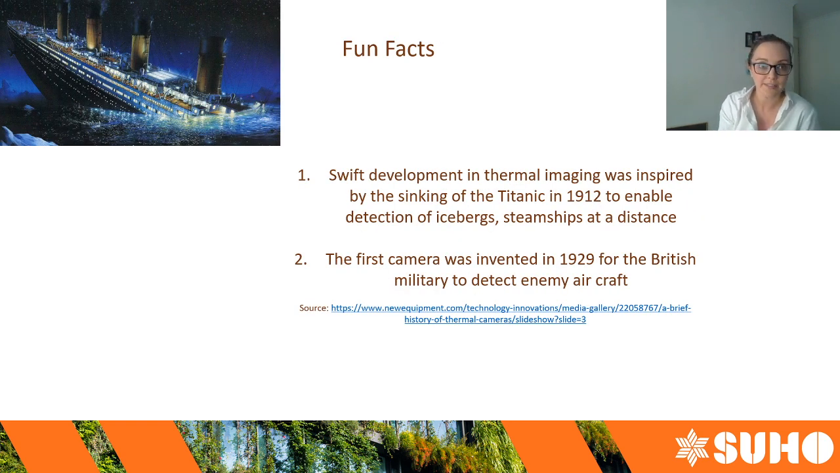So a fun fact, infrared technology or thermal imaging had its origins back in the late 1800s. But the sinking of the Titanic, I found out whilst researching for this presentation, was actually a bit of an incentive for thermal imaging development, because the people developing it wanted to be able to detect icebergs, steamships and other non-visible items in the distance.